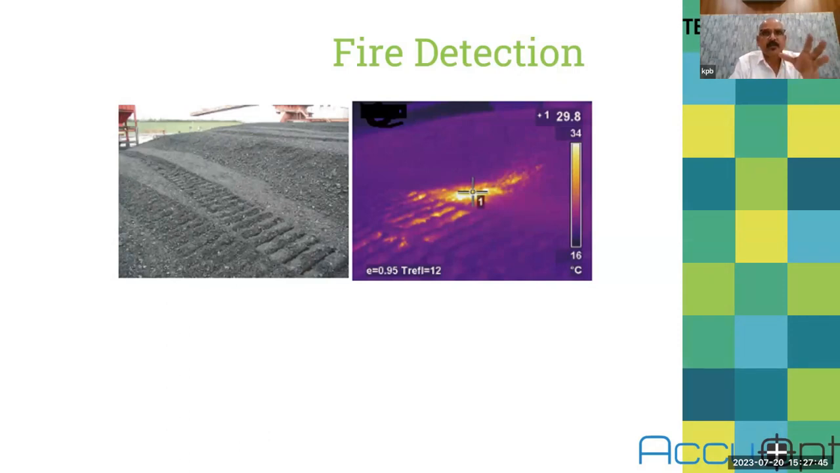There is a PTZ, pan and tilt zoom system. Inside that box there is a visible camera as well as a thermal camera. It can rotate 360 degrees, and wherever there is a hotspot, it can take the picture, and it can send you an alarm that a particular area is getting overheated. So this will give you a very good advantage to prevent fire in your coal yard.